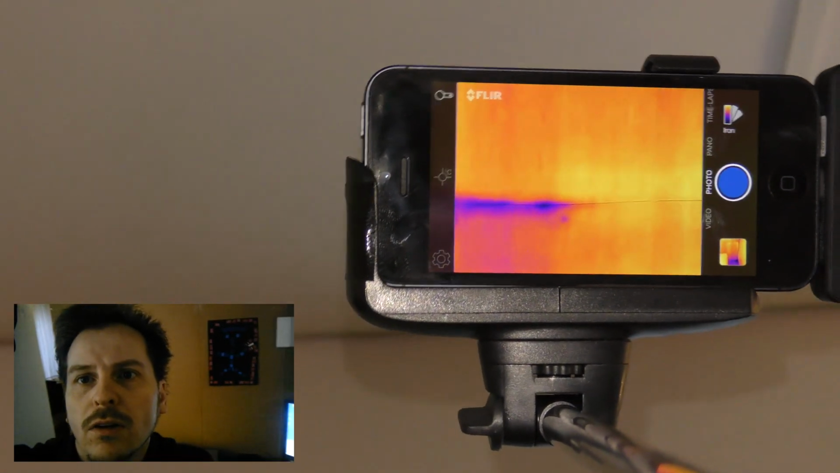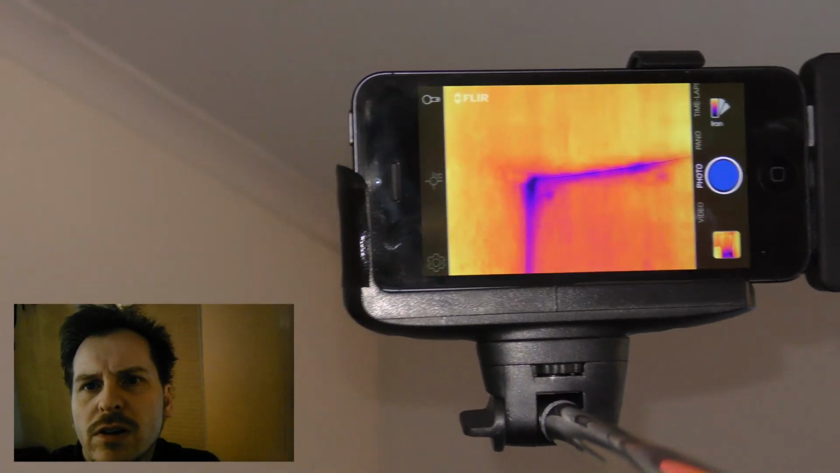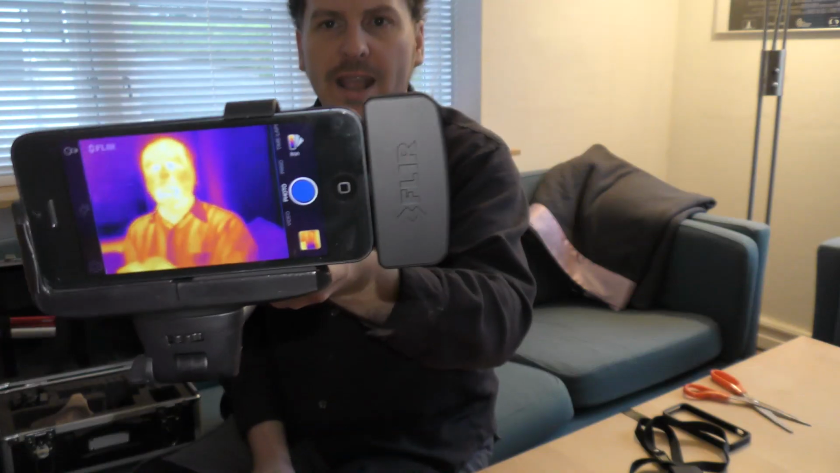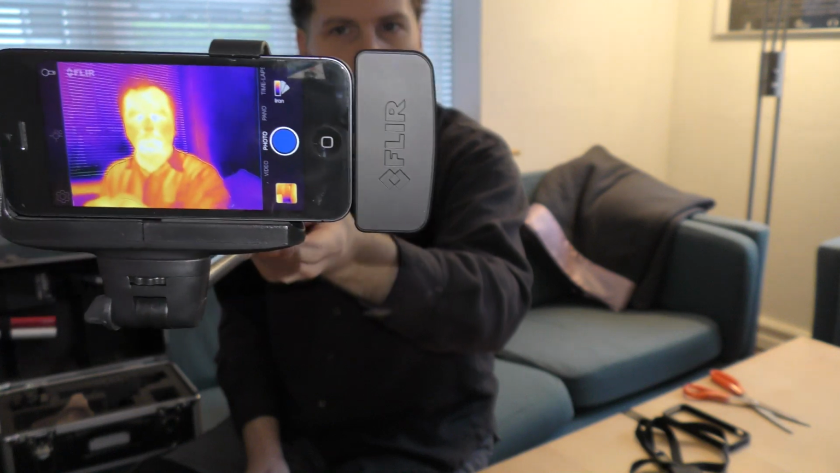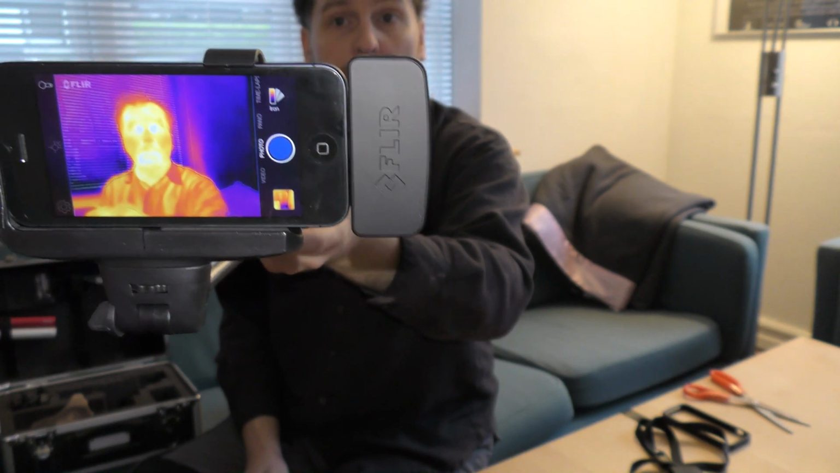Up here along the ceiling it's very warm, and in the corners it's cold. Weird. And of course, let's see what I look like. Probably a bit weird, but I am kind of hot, right?